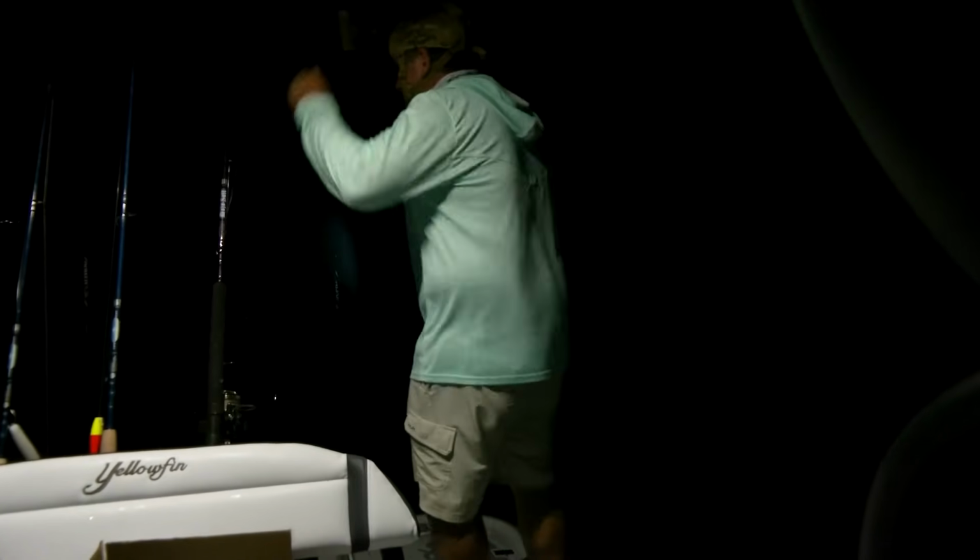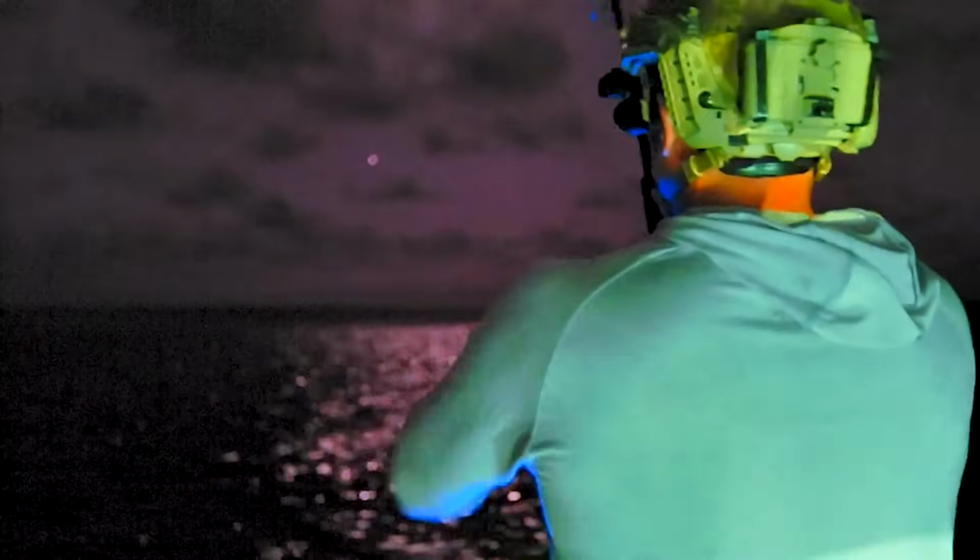There he is, hooked up. Jamey, night vision tarpon 2. Nice. Way to go, man. Work your way up to the front. I saw that. Wow. Can you work your way to the front? Yep.